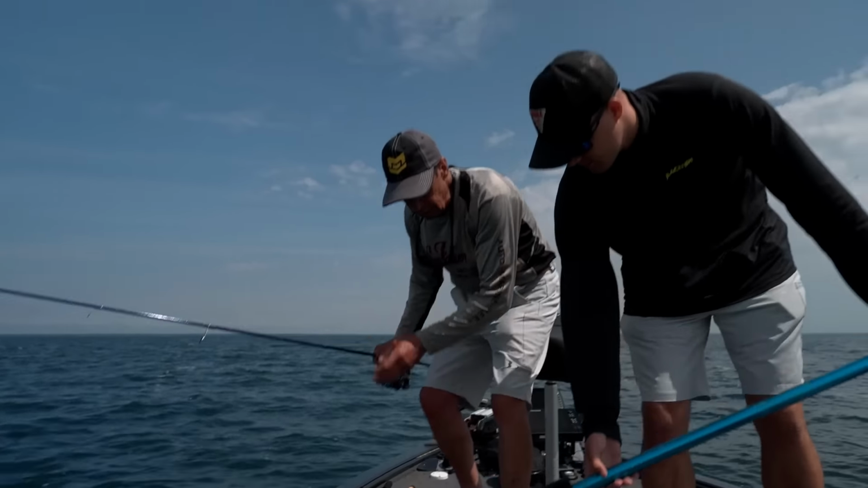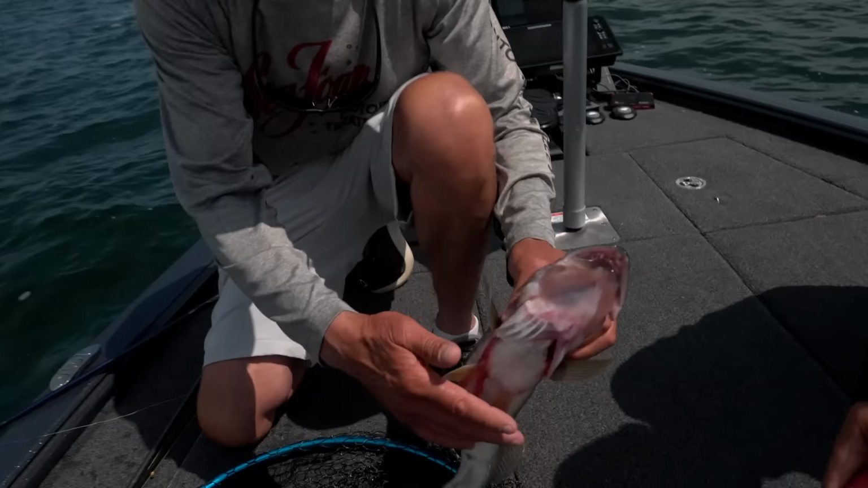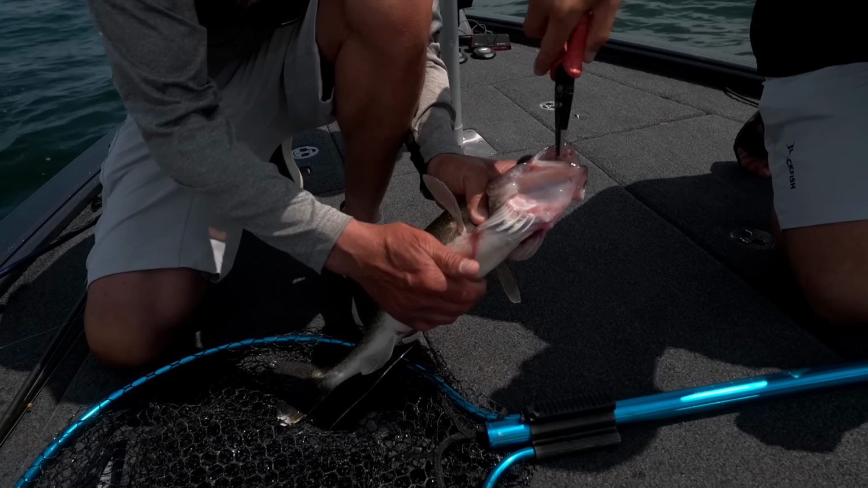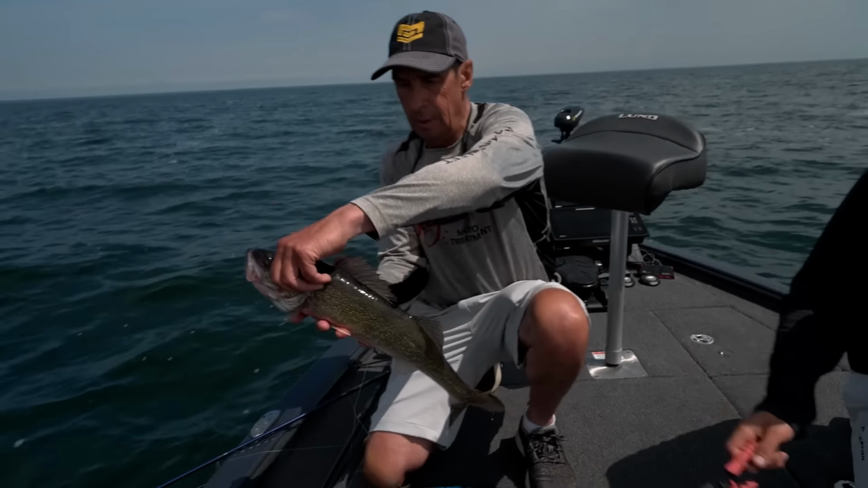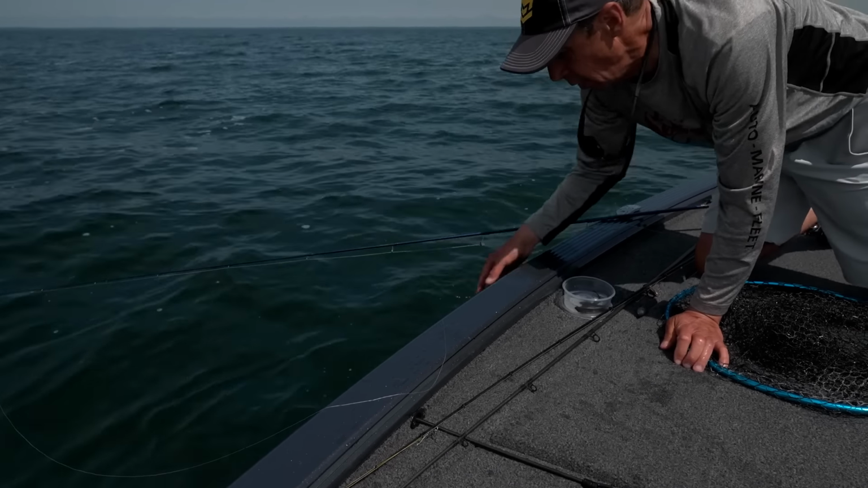But look at that, just cookie cutter, beautiful walleyes. Look at that, buddy. Oh, look at that guy. There we go. Pop him off. There you go. He's free. Beautiful fish. Get her back in the drink.